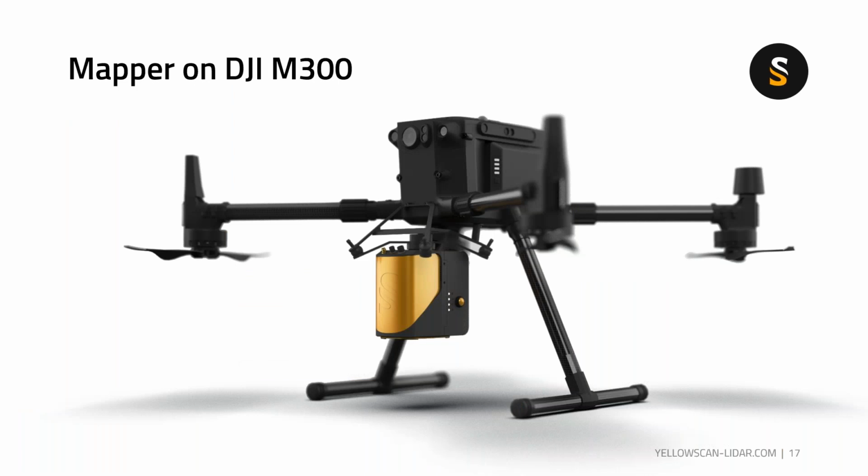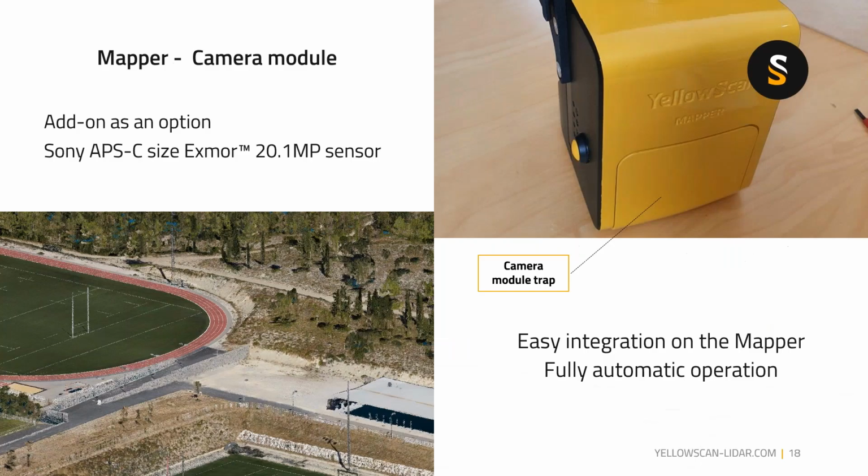Okay, here's a photo to show you how the Mapper looks on the M300. This is using the M300 Skyport. And the camera module, as I mentioned previously, you can see there's a camera module compartment here. Without the camera module, we have a cover. You will see the camera module attached to this portion here.